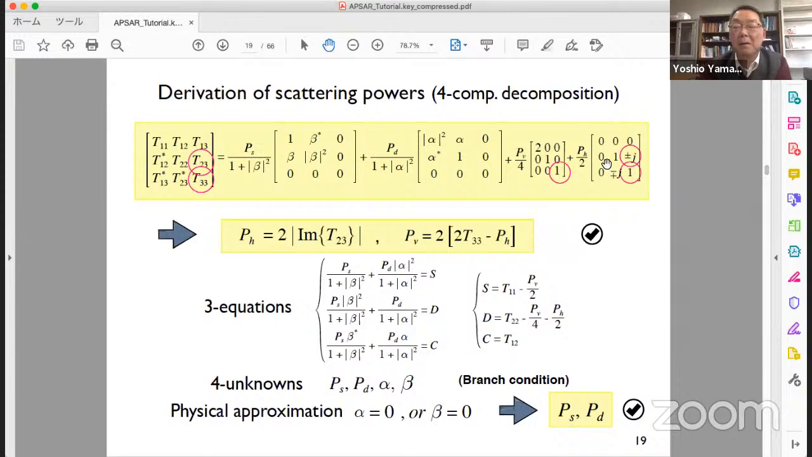Just comparing this term, T23, other terms are 0, we can immediately obtain the helix power. Just comparing here and here. It's easy. From T23, we can obtain the volume scattering power PV.